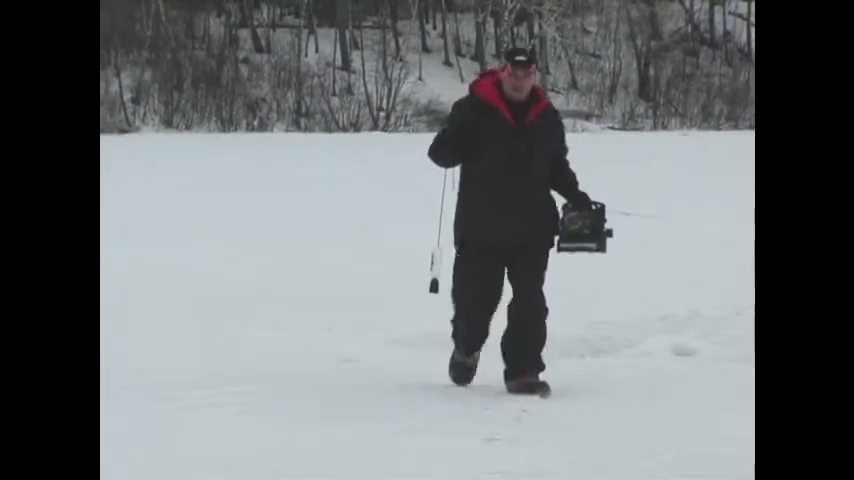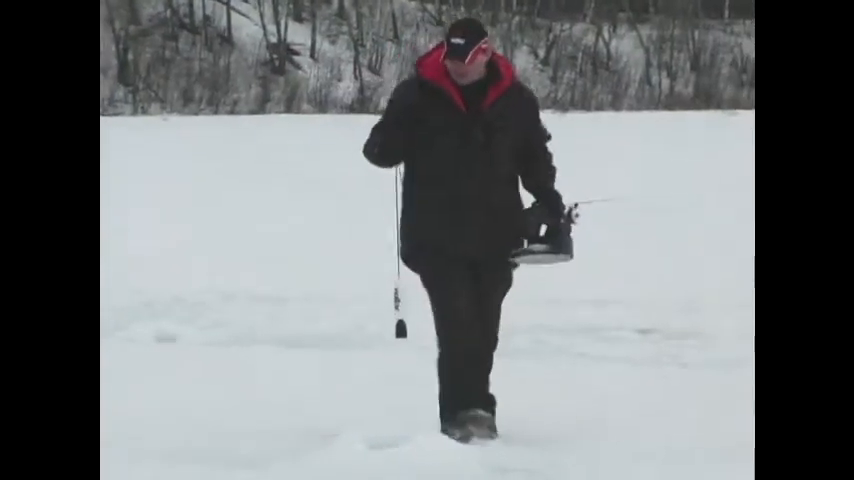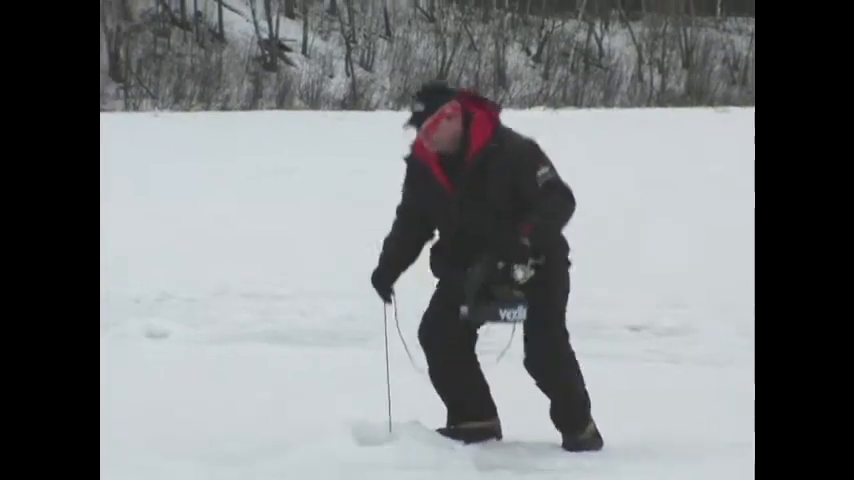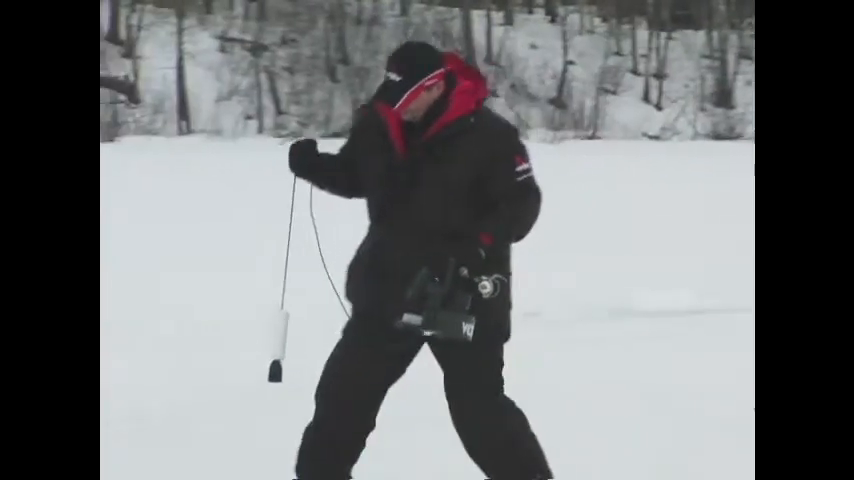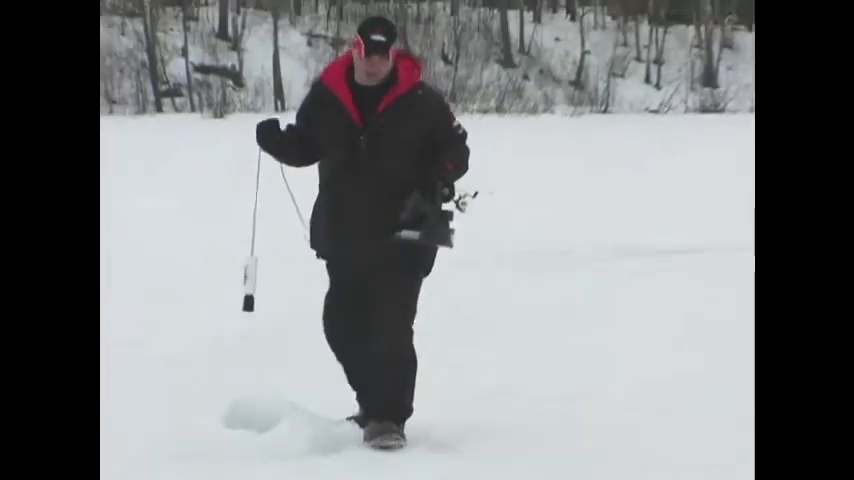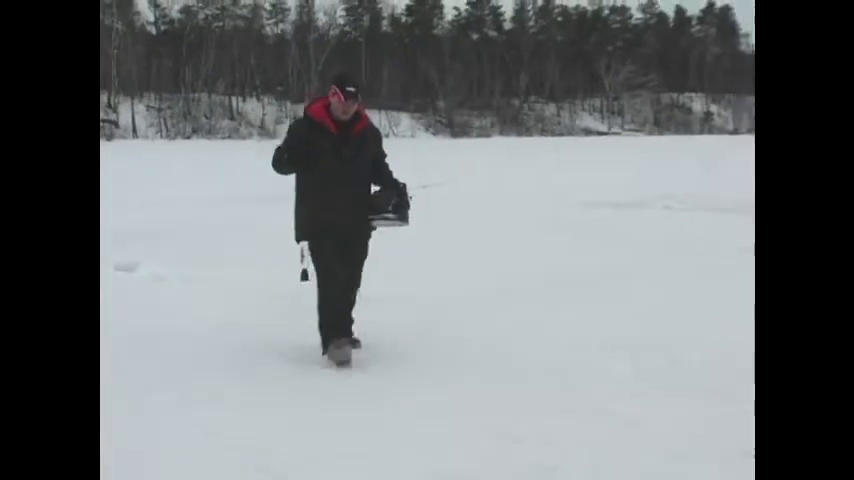Now with a camera, you're only seeing a small portion of the water column, but with my Vexilar, I can actually see everything from top to bottom. Nope, still no fish there. Really would like to catch some of these nice panfish this afternoon. No, it's still not quite the right spot. Maybe this hole's gonna be the ticket.